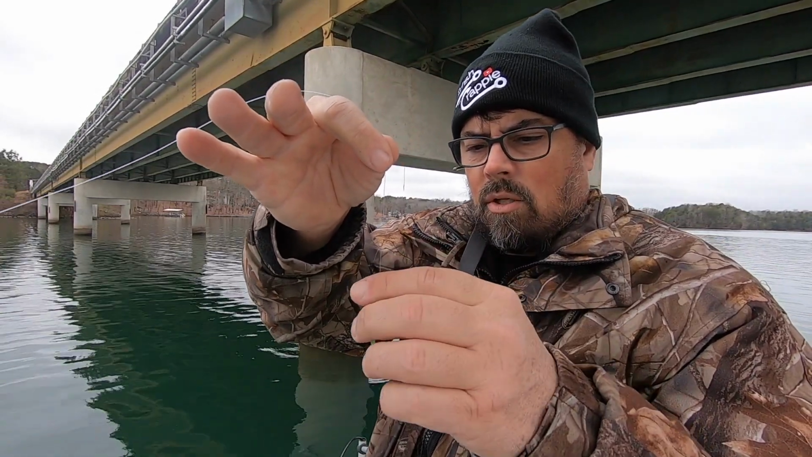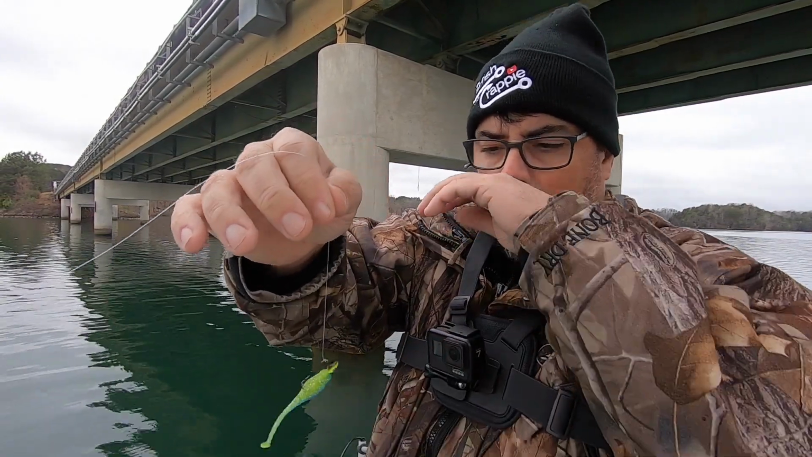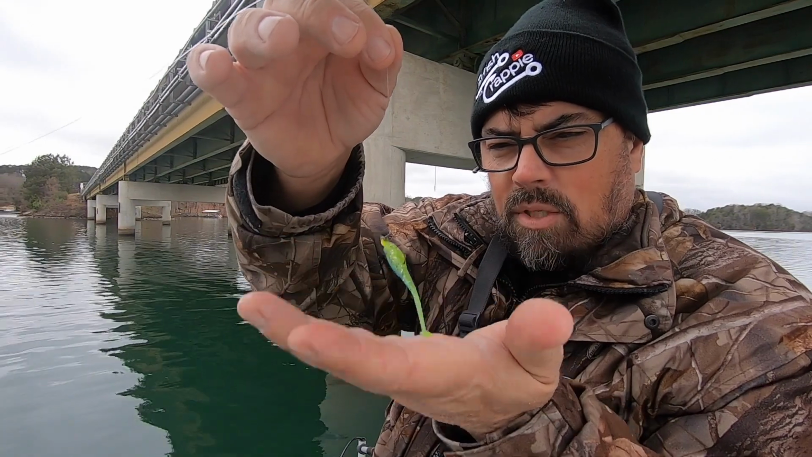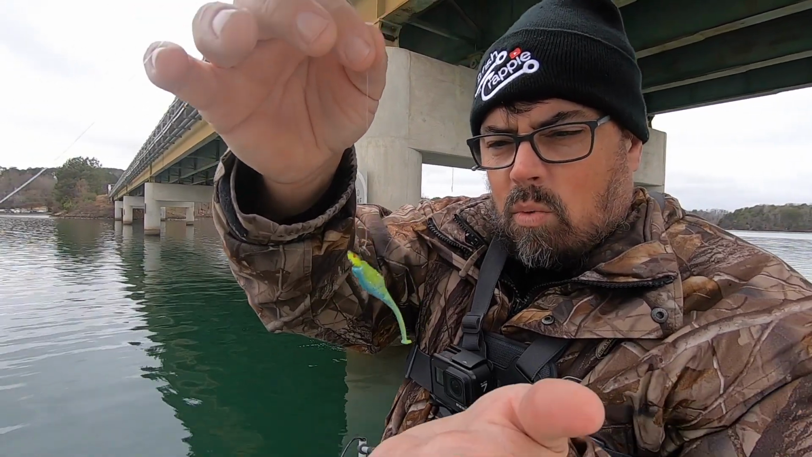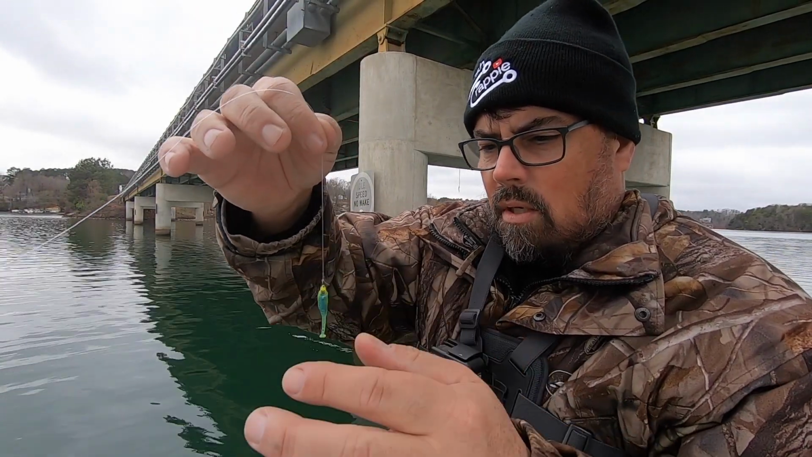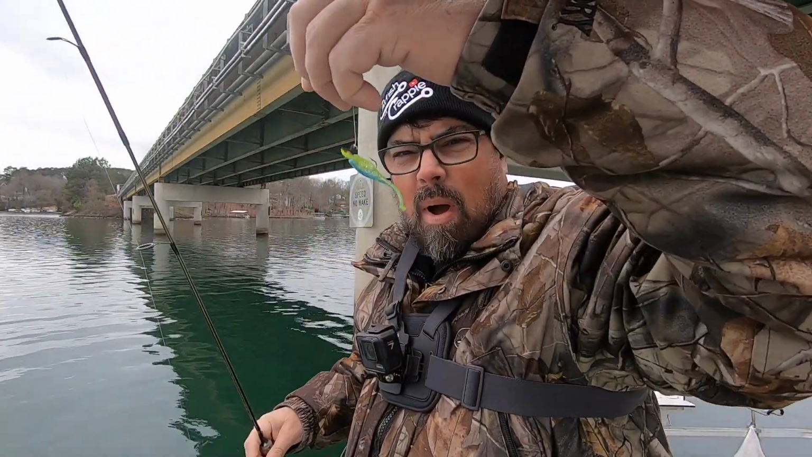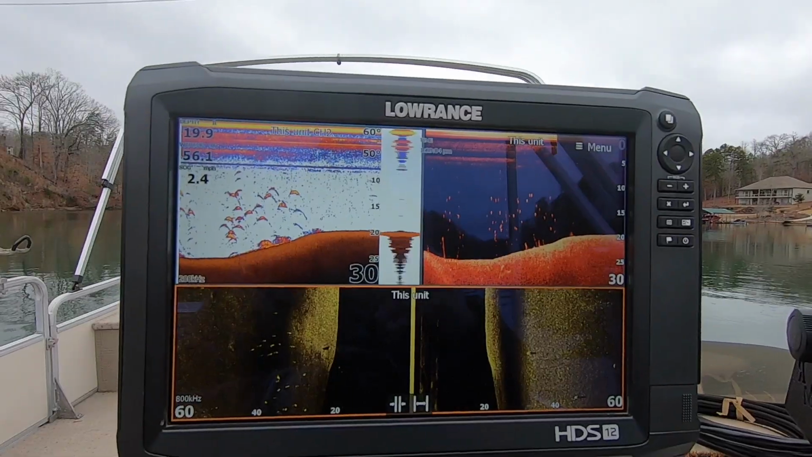And I like that jig to run a little straighter, a little flatter. This is a 1/32 ounce jig. I may have said that was a 16th, but that's a 1/32 ounce jig with a little swim tail. And I love long lining with these particular jigs. That color, Bobby Garland, it's a bluegrass.